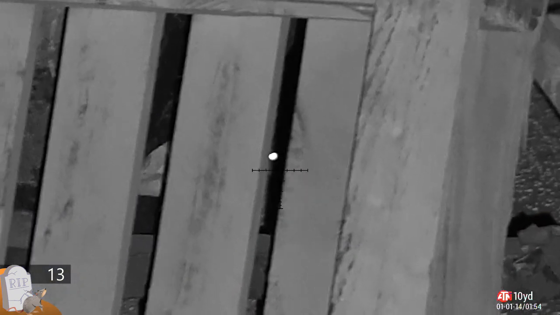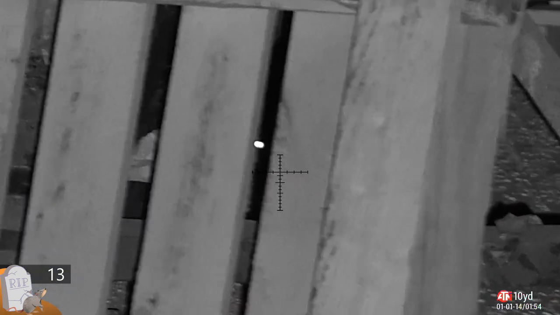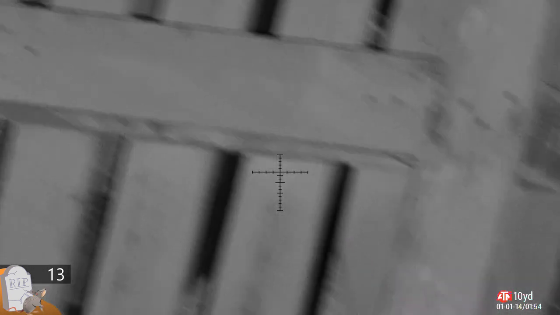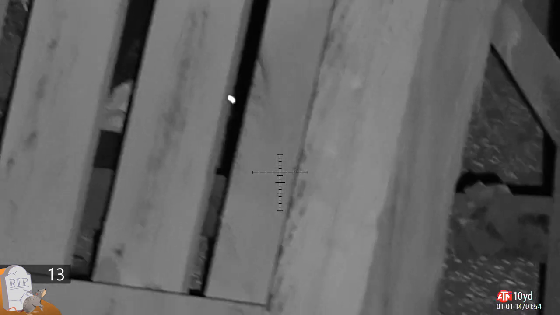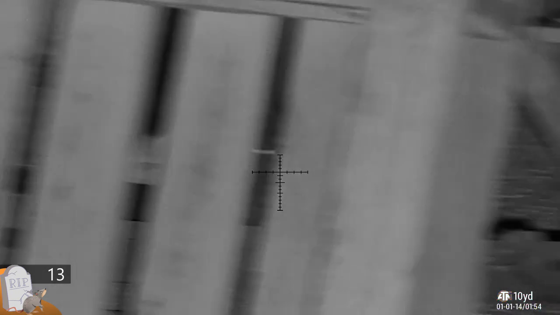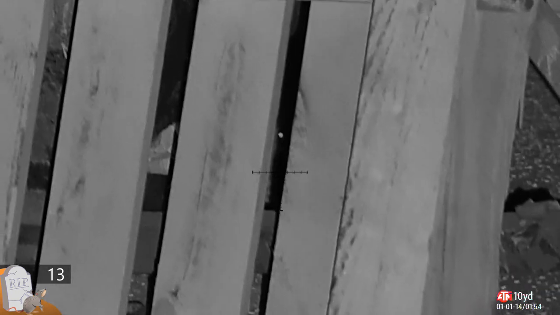Back inside the main building, we've got a rat hiding underneath the pallet. They do like pallets because it makes them feel safe. This jumping around here is because I'm using the thermal and I've got the rifle off to one side. Again, I'm using the thermal and the night vision so I can ascertain which end has the pie hole and which end has the bum hole.